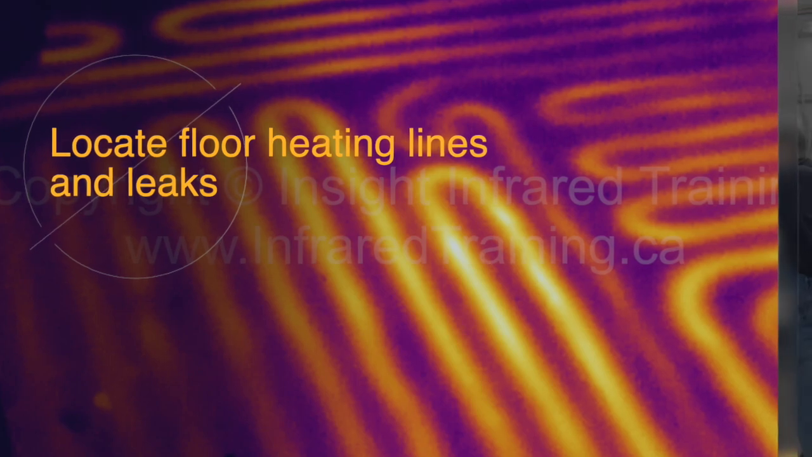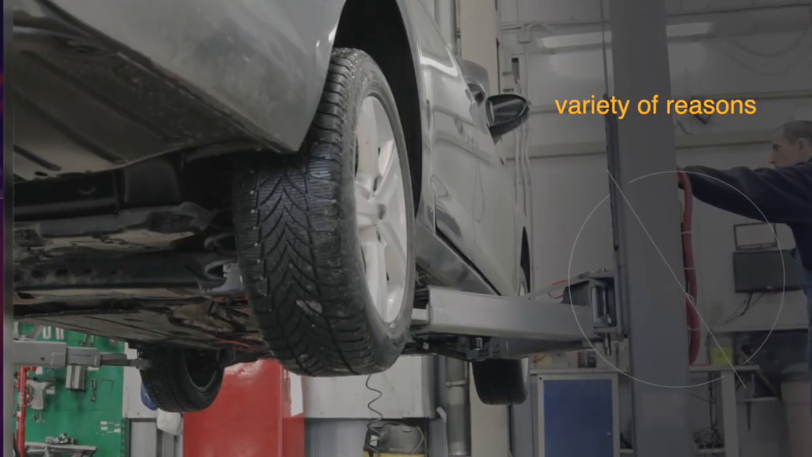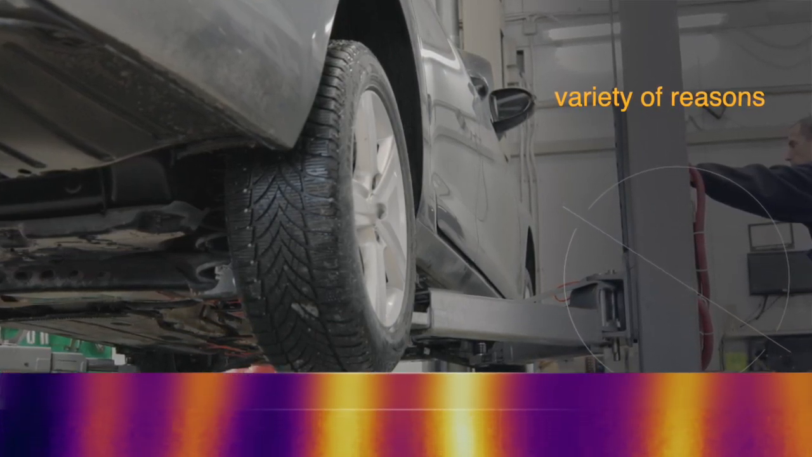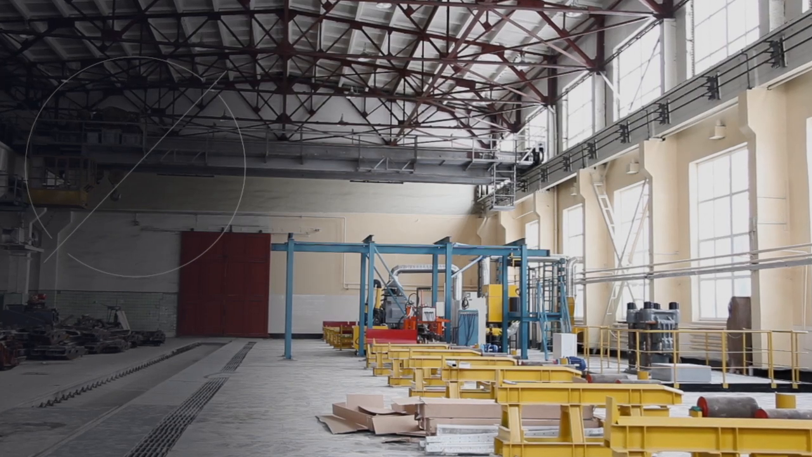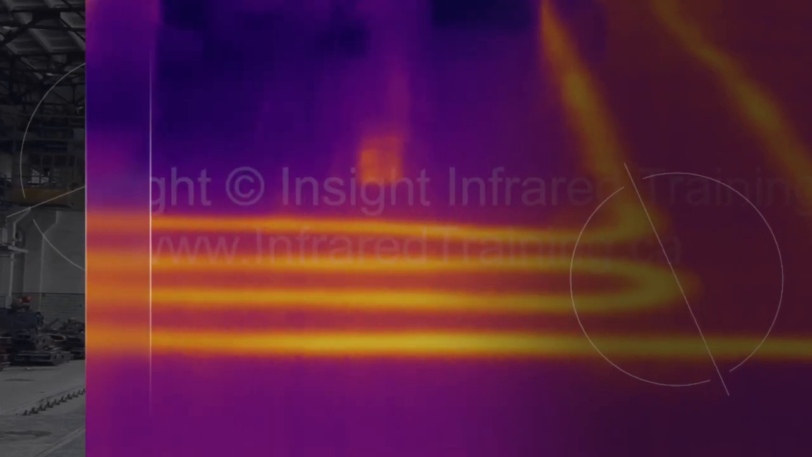The need to locate floor heating lines can be for a variety of reasons. An automotive repair shop may need to install an additional hoist. Prior to drilling into the floor, an infrared inspection can be performed to locate the in-floor piping. A manufacturing facility may want to install a new CNC machine, lathe, plasma table, water jet table, saw, or other equipment. Locating the in-floor hydronic heating lines prior to drilling holes for anchoring the equipment can prevent damage to the